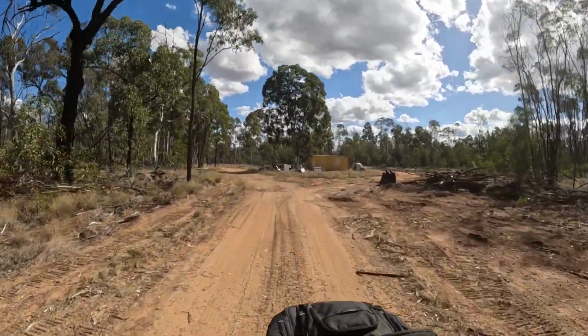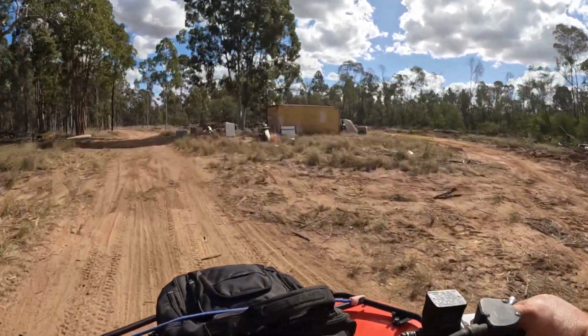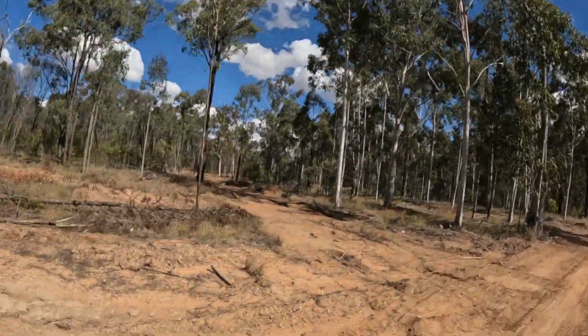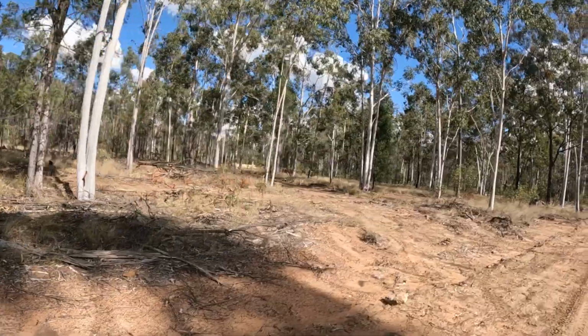Anyway, we're getting this rubbish cleaned up. Had to come back, had to get that washing machine and put it inside the shed. Get the frogs out of the mongrel thing. We don't want that anymore. What do we got down there? Oh, it's just a shadow. I thought there was something at the dam, but it was just a shadow.